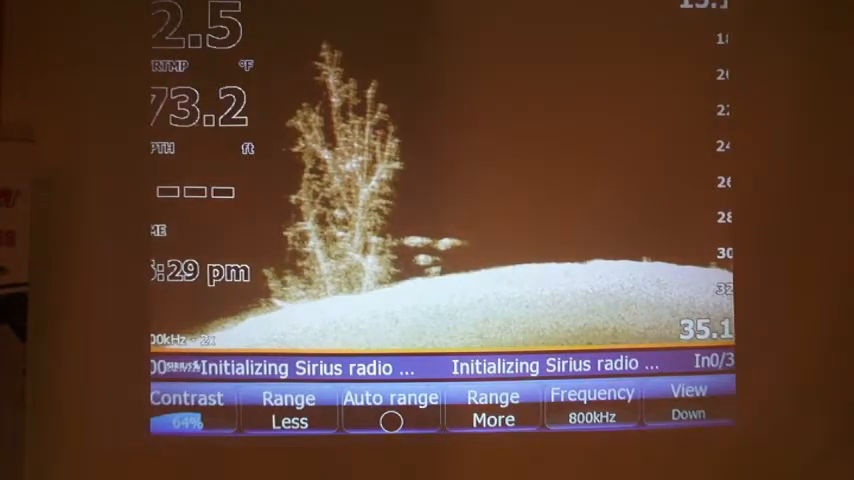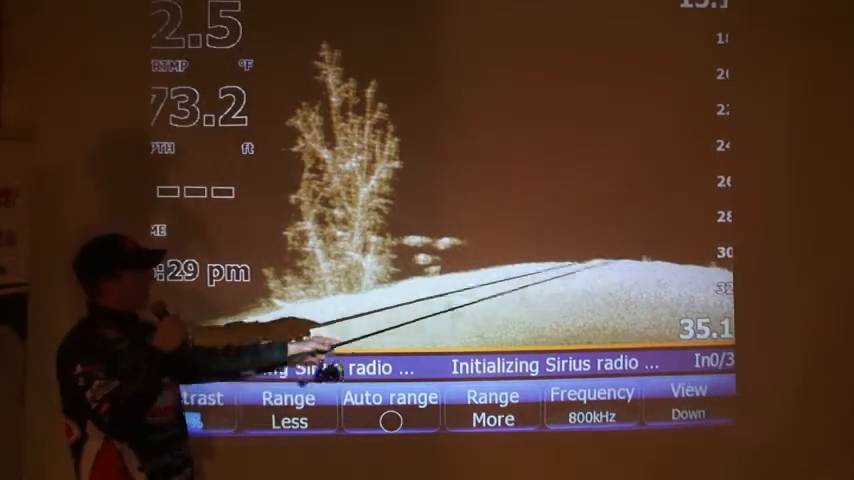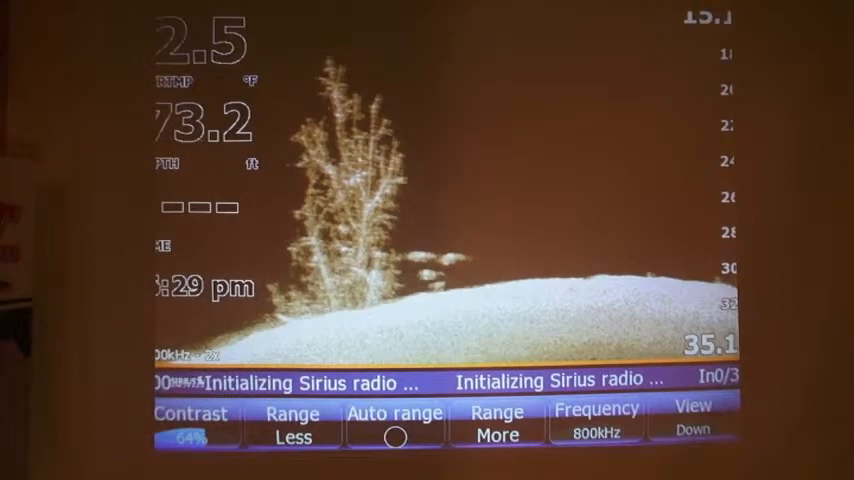So now this slide here shows a great picture. This isn't my slide, but it's a great example of how clear your downscan actually is. I can see here we're in about 30 to 32 feet of water. The top of this mark here is about 15 feet or so from the bottom. This is basically a 15-foot bush that's under the water. I can count every branch that's on this thing, not so much on this picture.